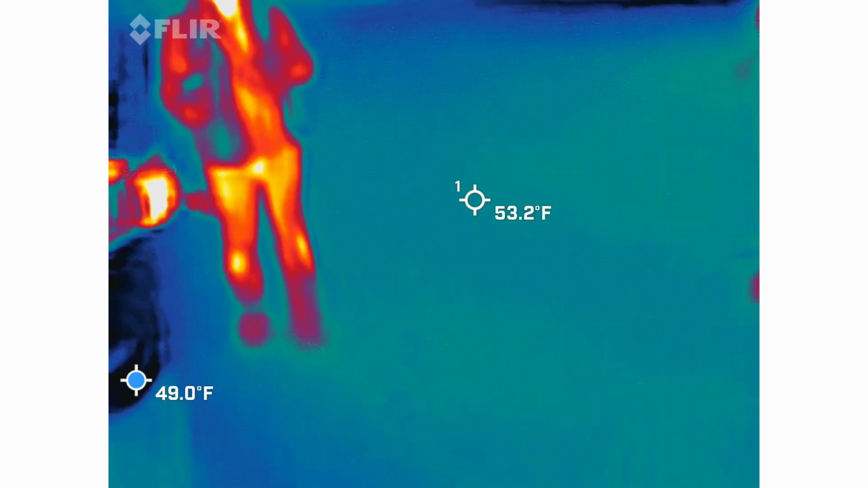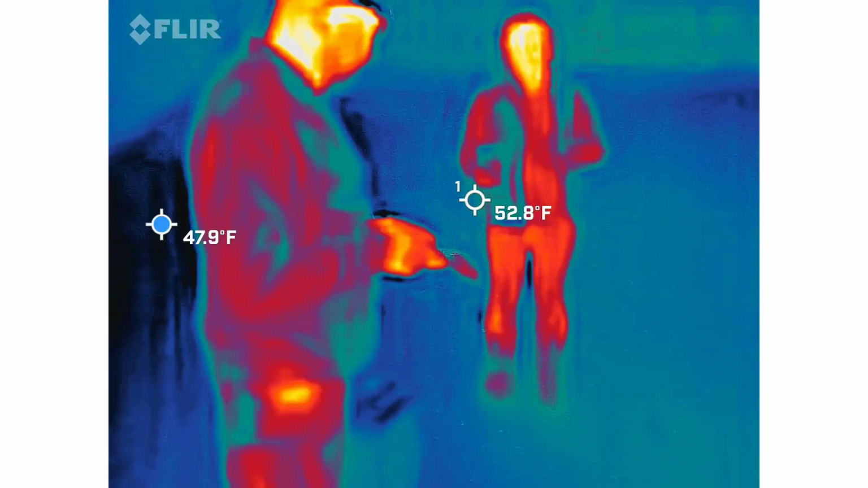That's very dumb. And see, that wind stopped immediately, as soon as it stopped picking up anything.